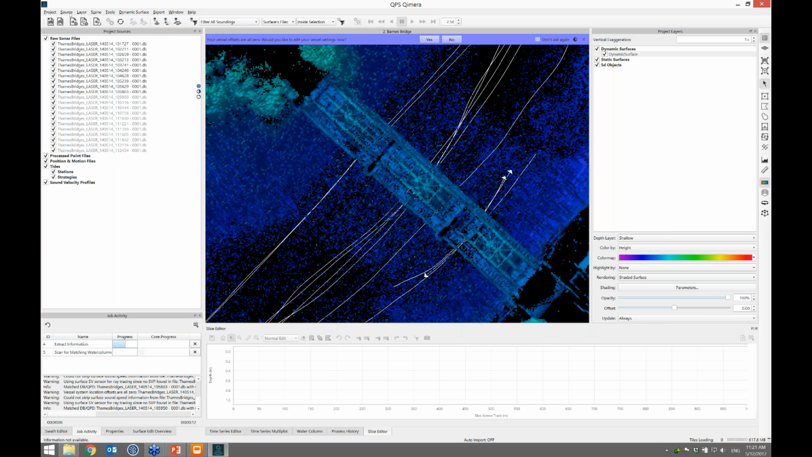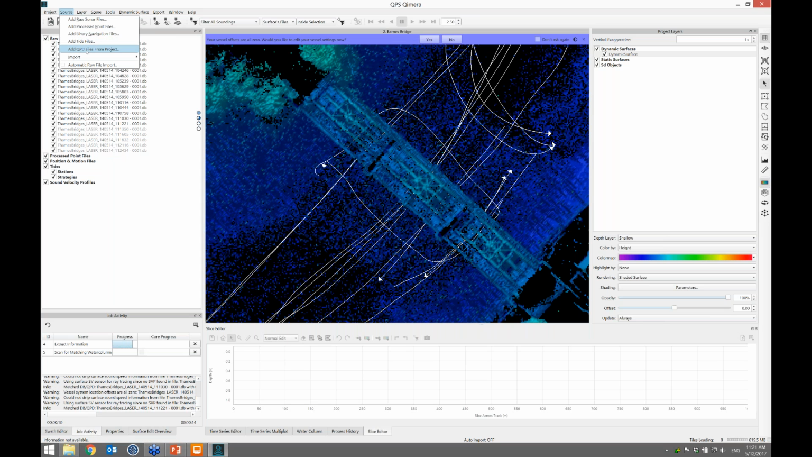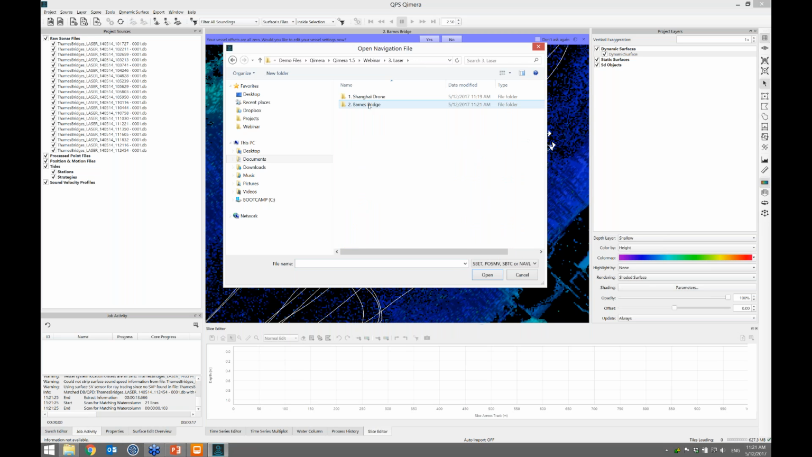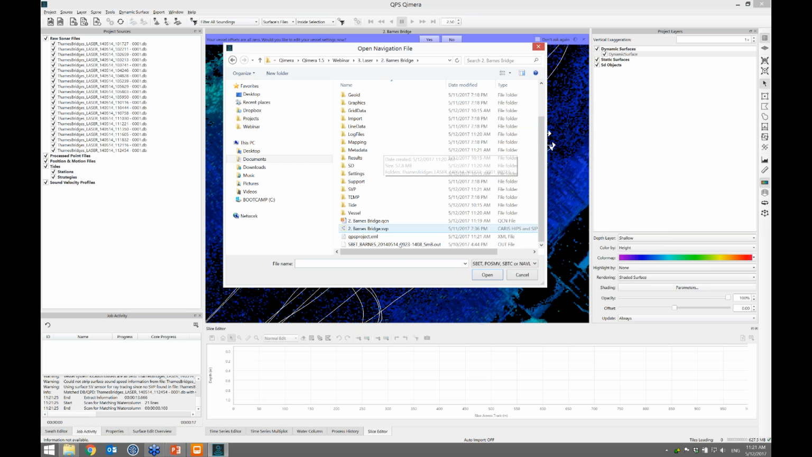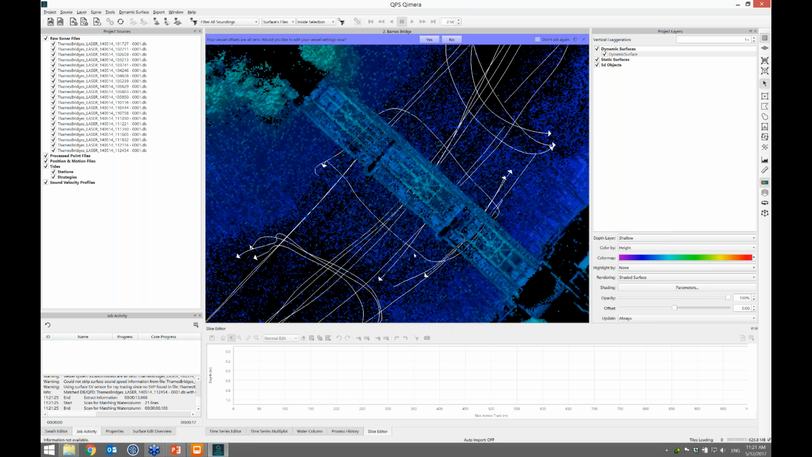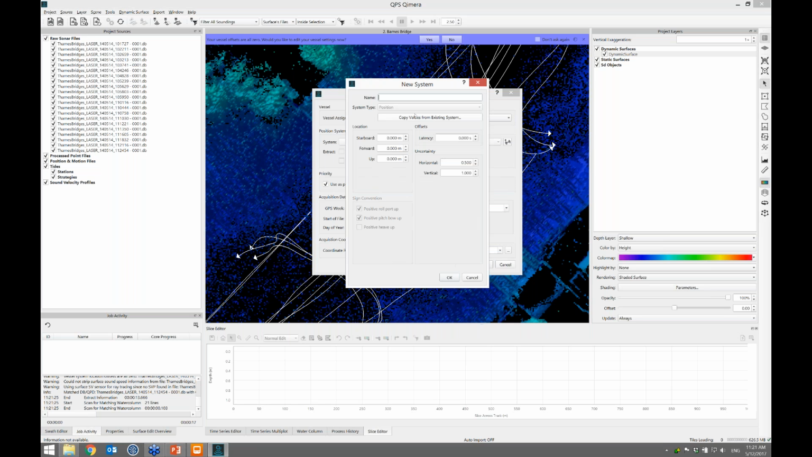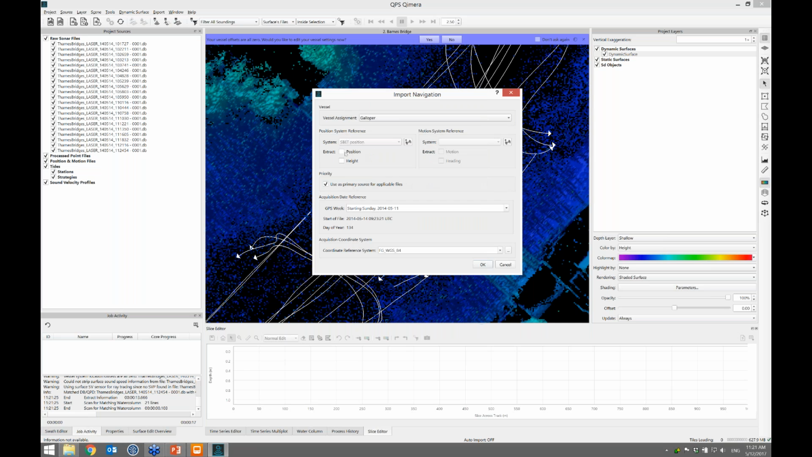So while that's cooking up, I'm going to go and add an SBET file. I want to have an improved navigation on here. So I go to Laser, Barnes Bridge. Down here at the bottom is the SBET file. And I do the same thing I did in that last demo where I'm going to add a system. So again, this lets me keep track of the offsets and TPU settings for the SBET data I'm bringing in. And I want to bring the position, the height. I leave all the defaults and I click OK.